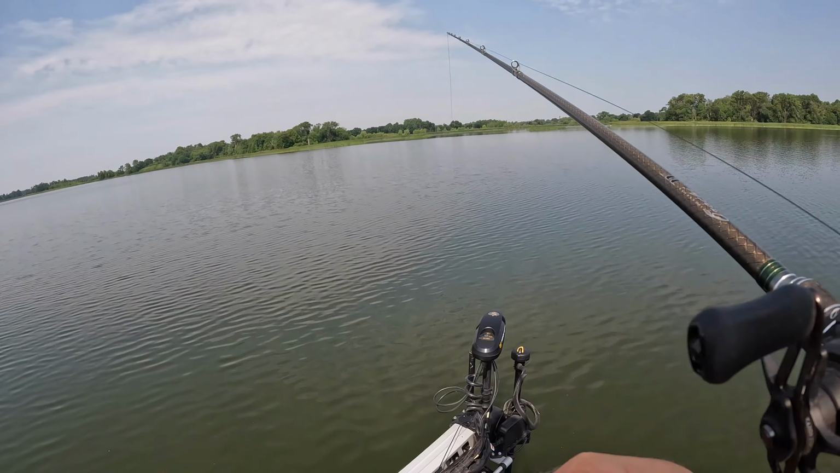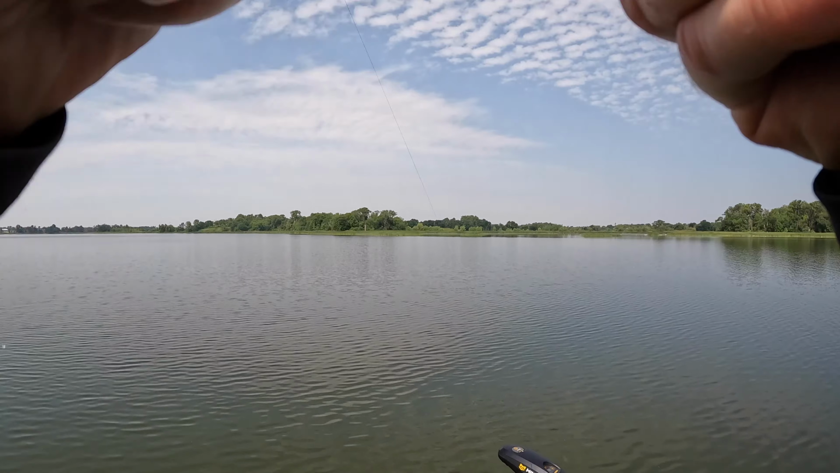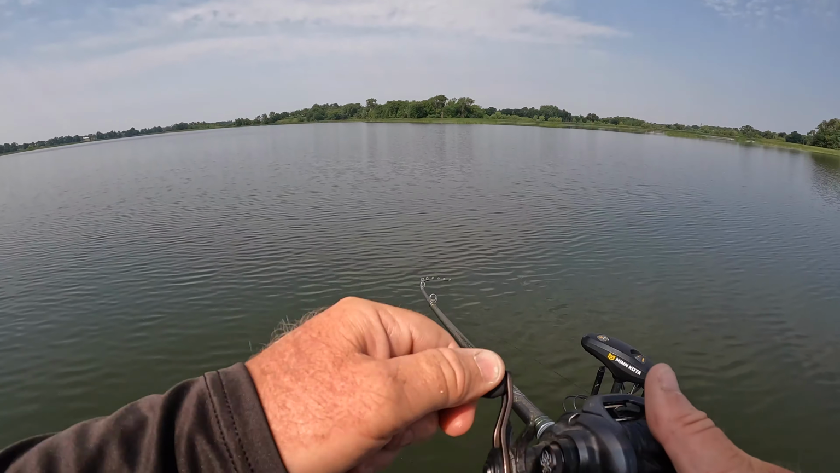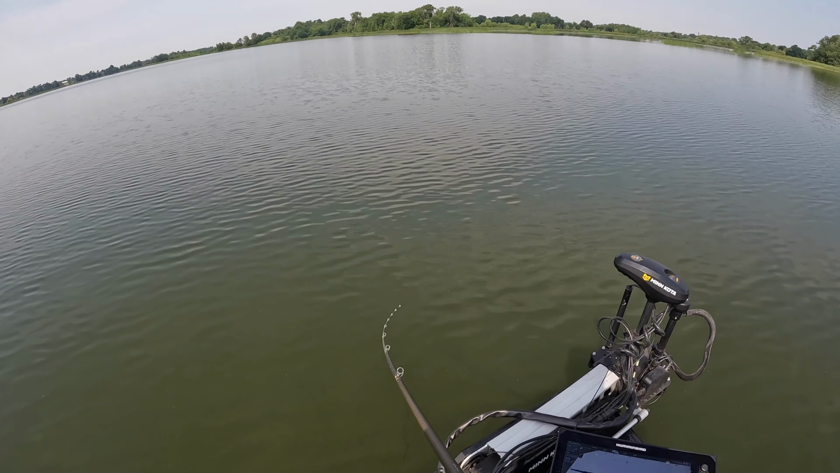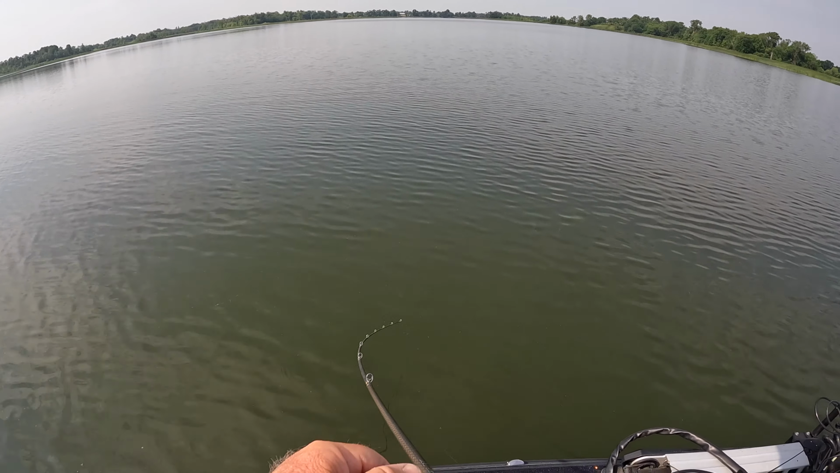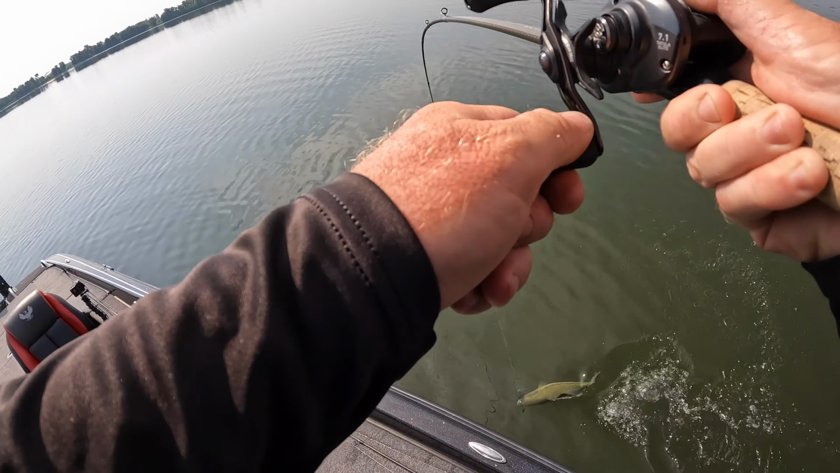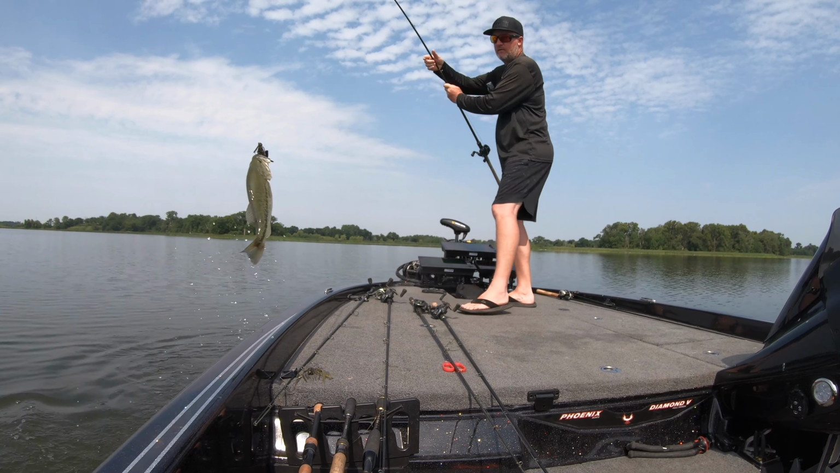Oh, that was a fish. There he is. Oh, yeah, there's a clump. I didn't know if it was a clump or a fish, but that's why you put your jig right on it, because if it's a fish, it's gonna hammer it just like that one did. That was 100% Mega Live. Just one small little blip on the bottom. It wasn't even moving.